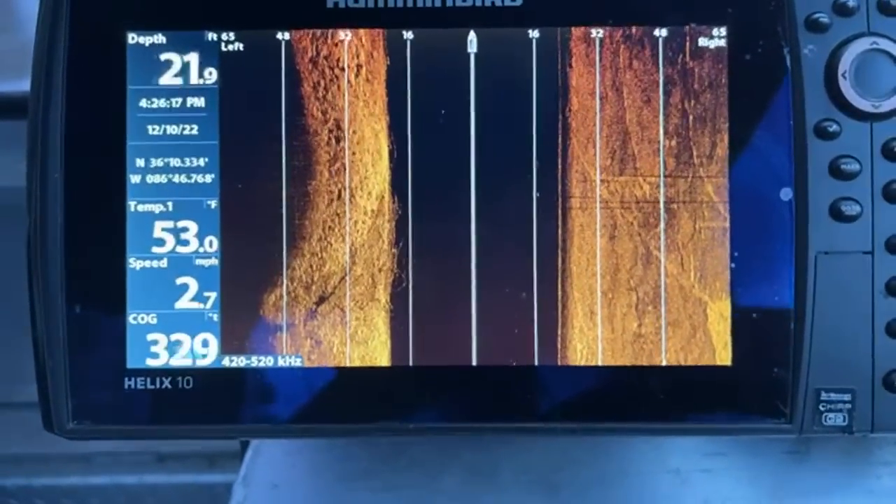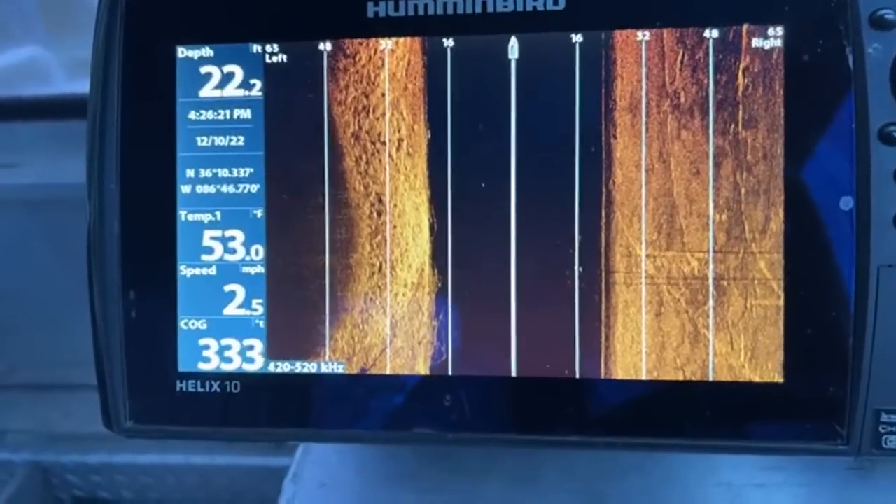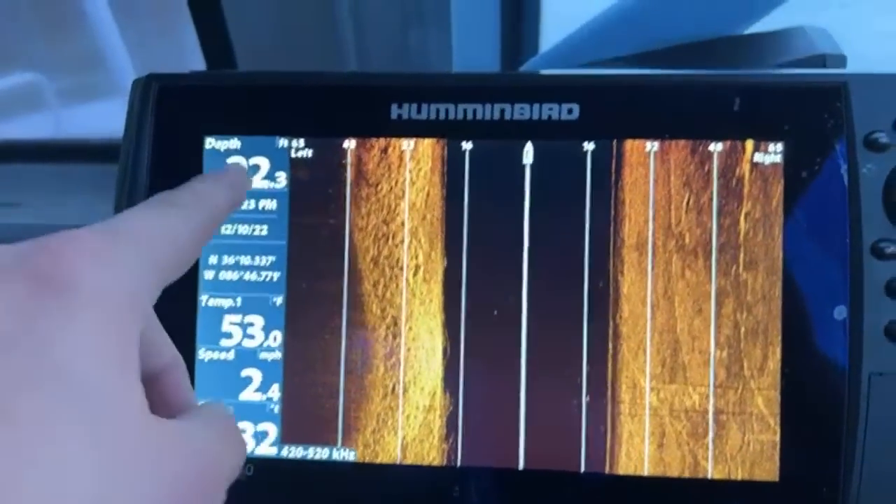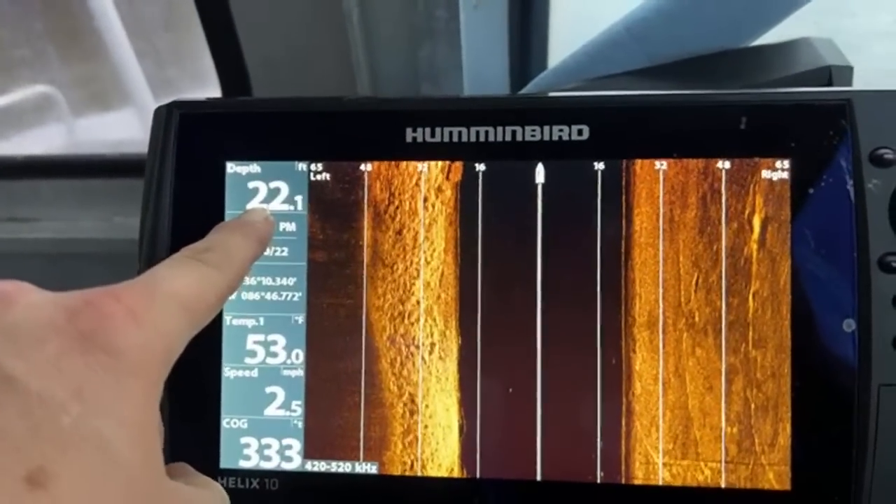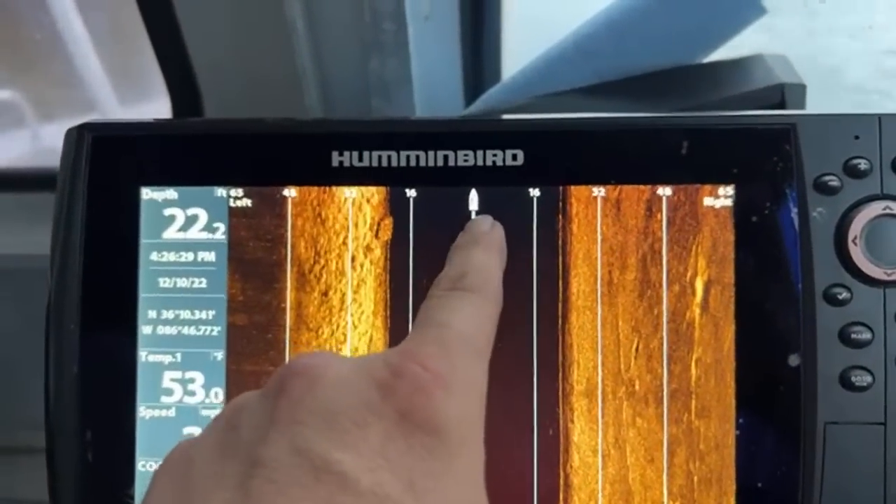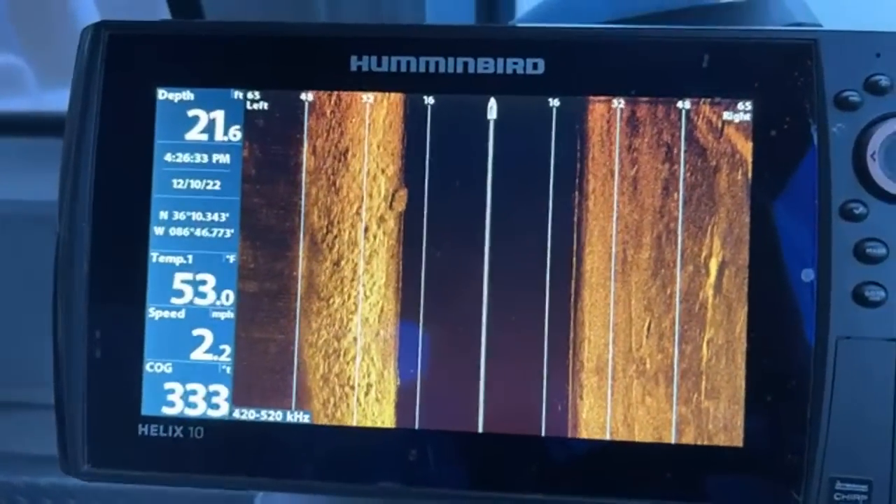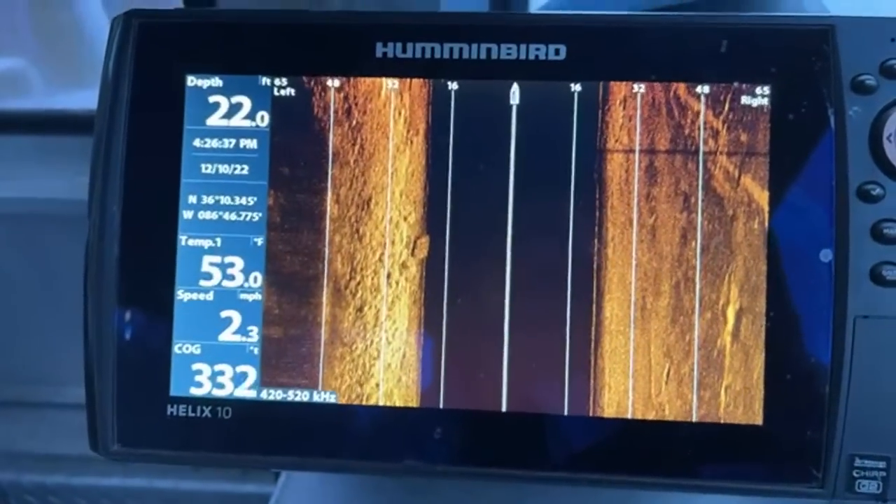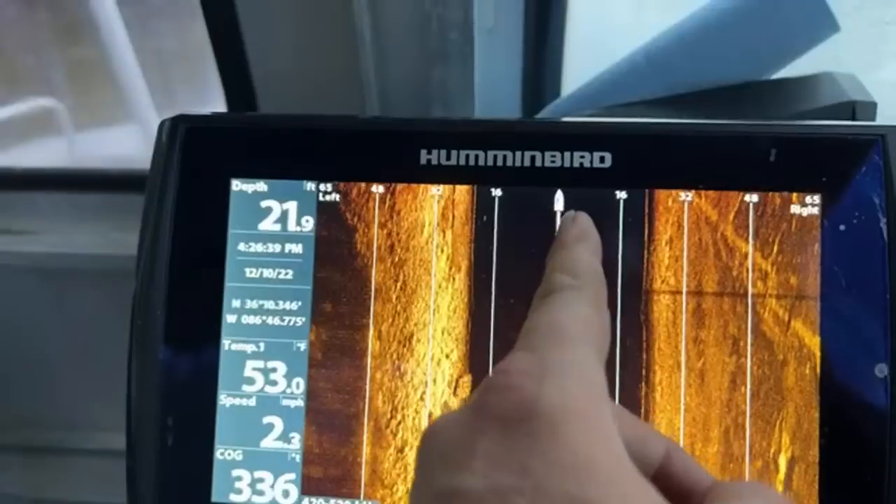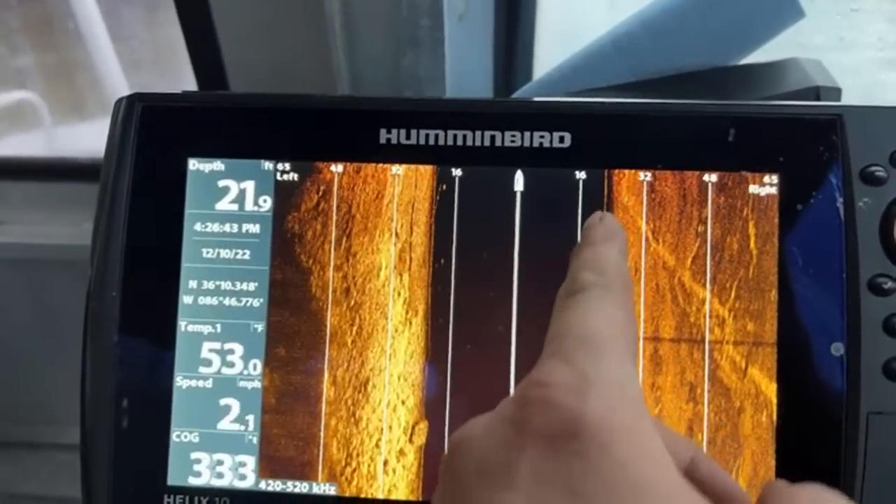We don't know. Can't read the depth. It's the biggest thing on there. 22 feet. Sorry, my fault. Oh, you're talking about these lines. So these lines, this is the middle of my boat. You see something right there? No, it's... Yeah. This is the middle of my boat. Water column, 16 feet, about 21 feet or so.